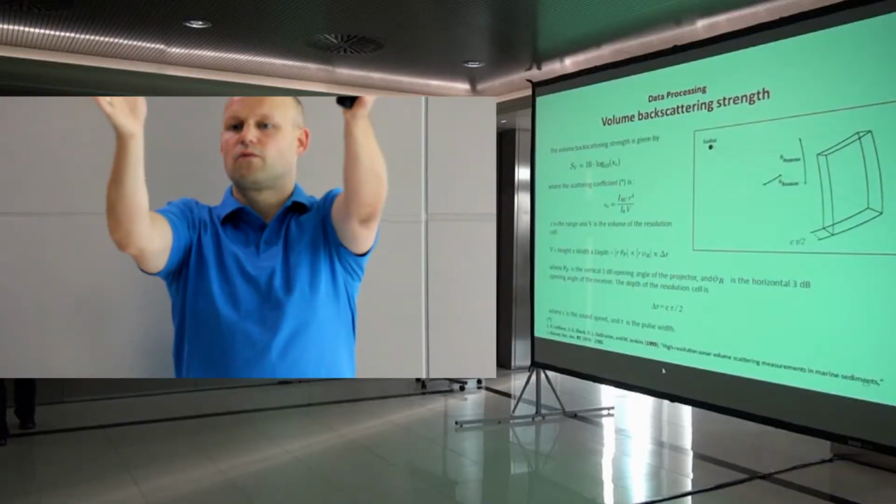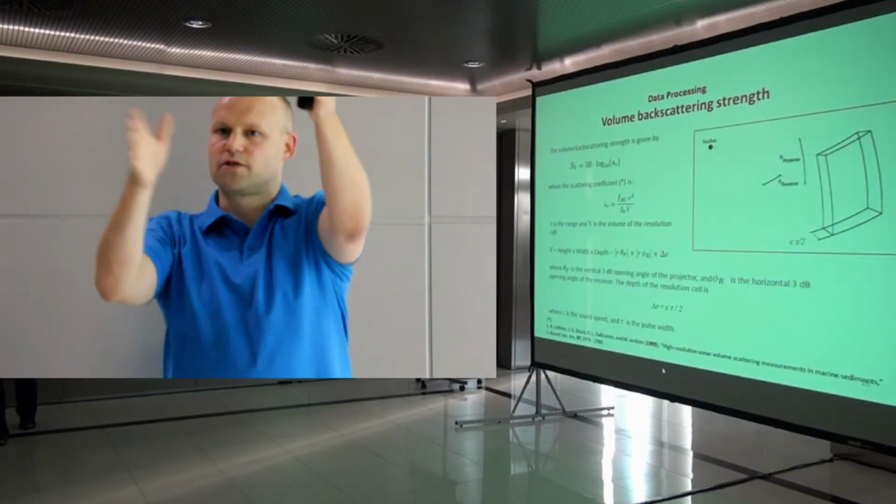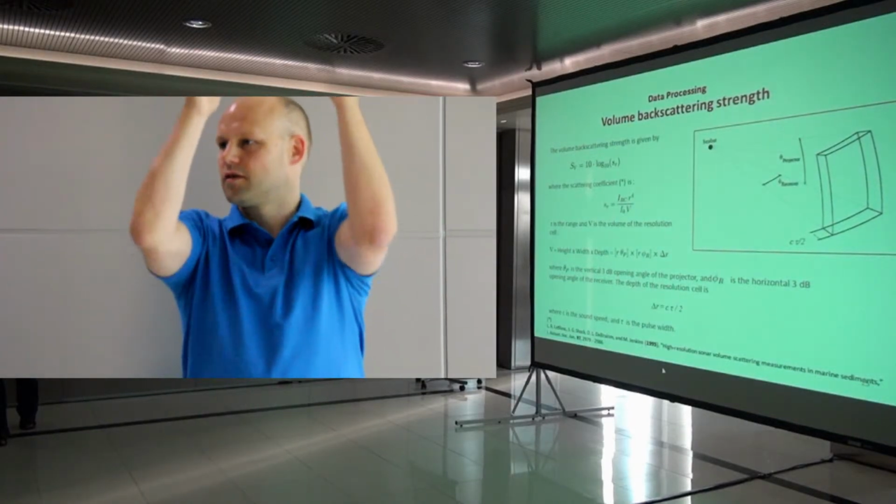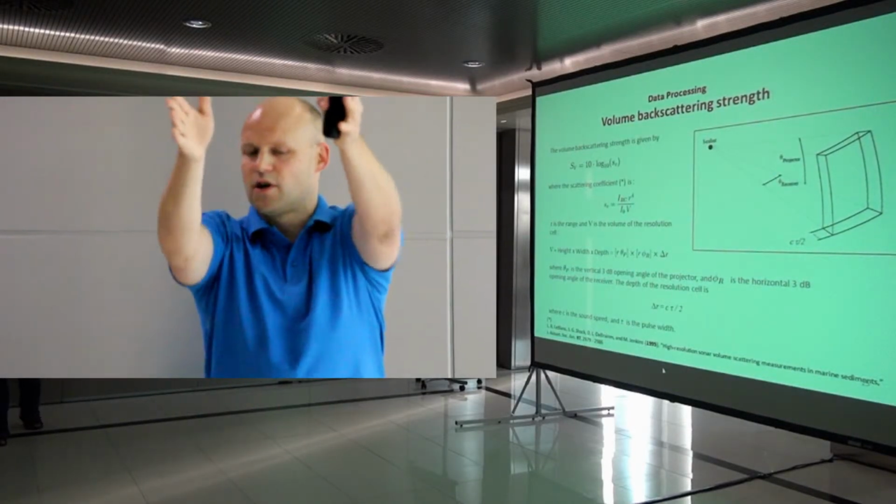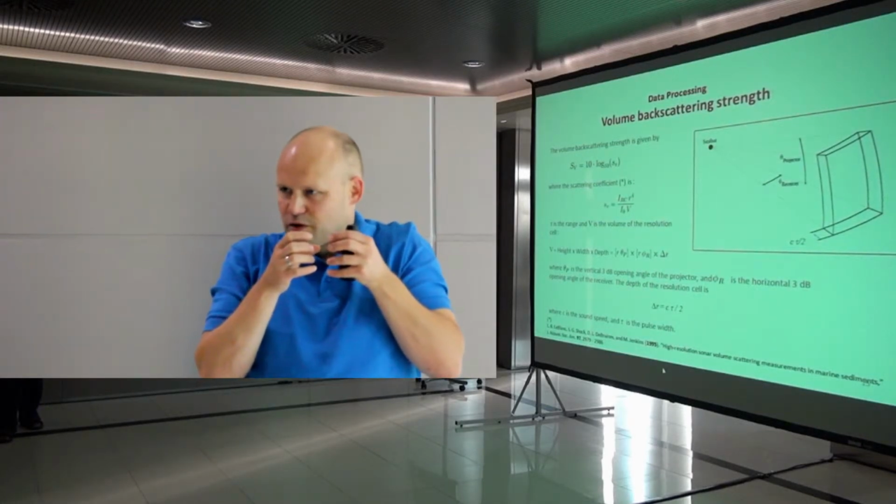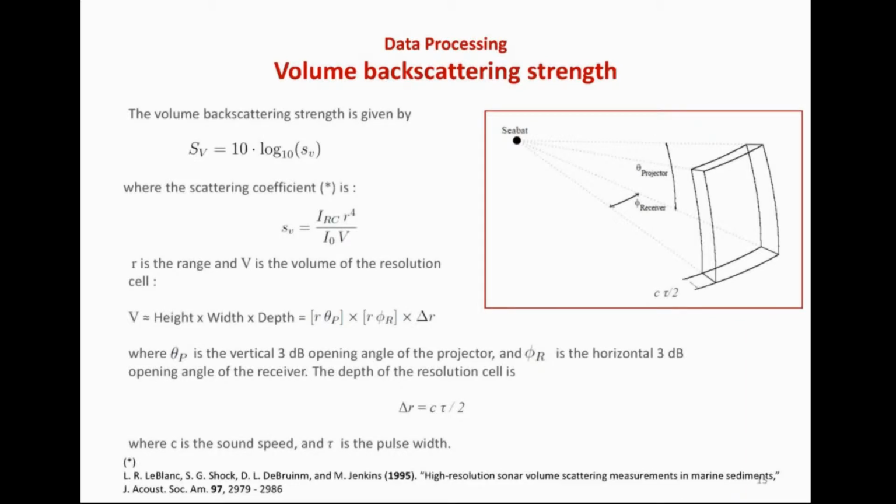So while you're looking out 100 meters, you will have a relatively large resolution cell. So you may have, say, a half cubic meter out at a long range, while close in you may be at a much smaller volume. So for each sample point you see in the data set, you have to compensate for the size of the volume. And this is what this slide is all about.